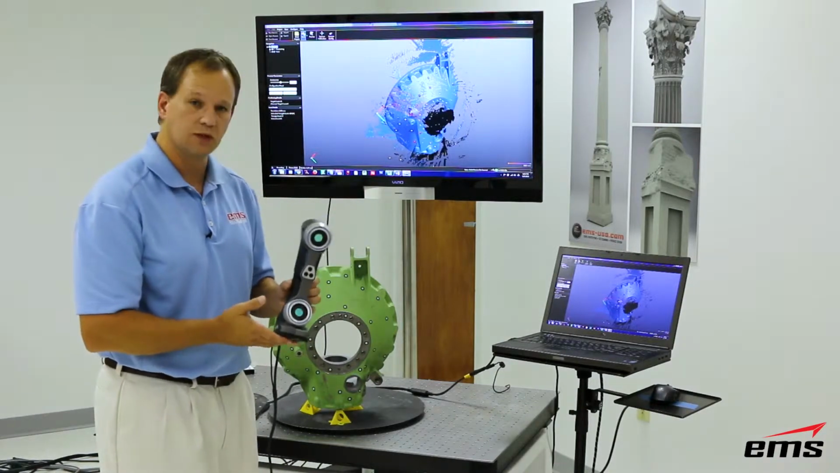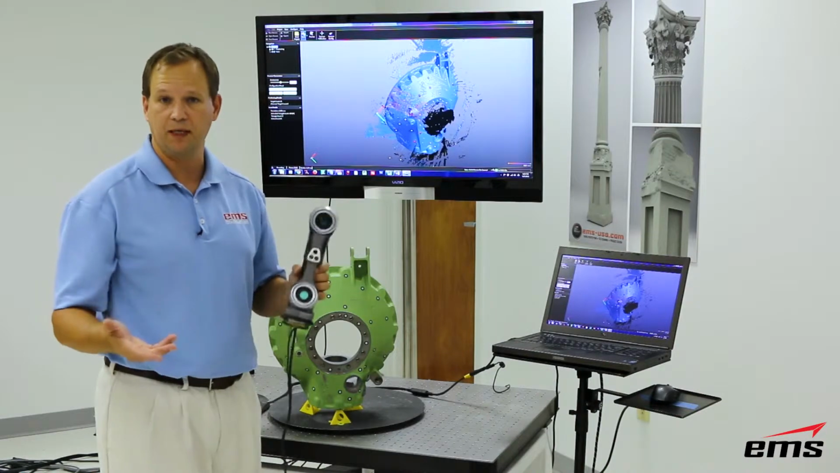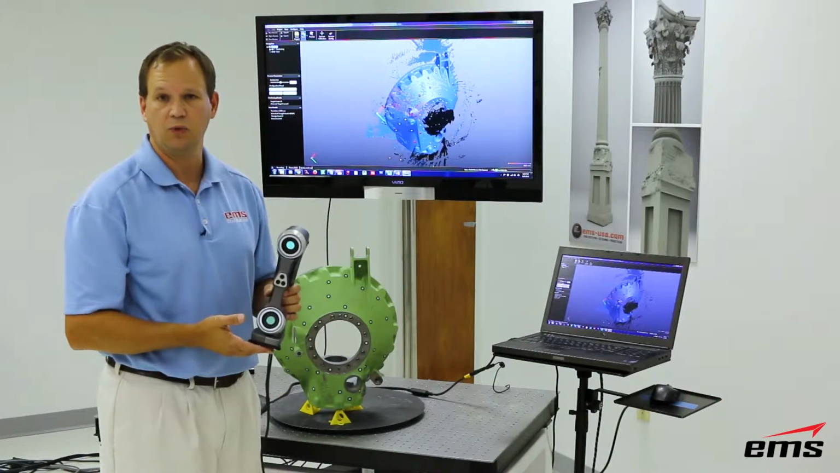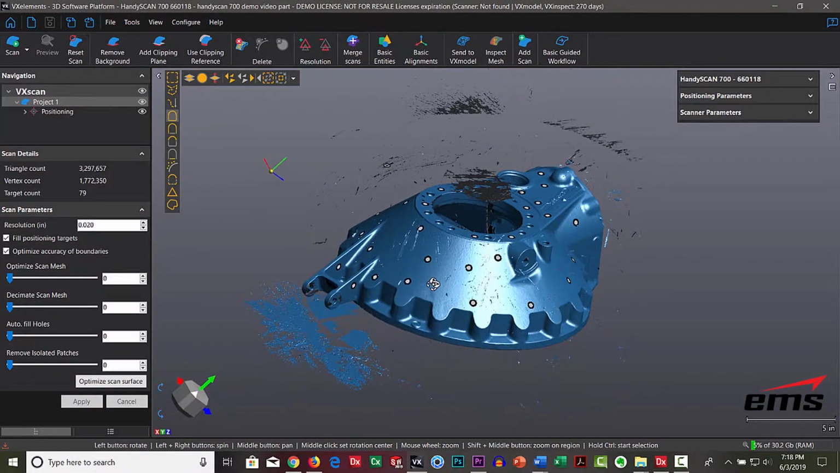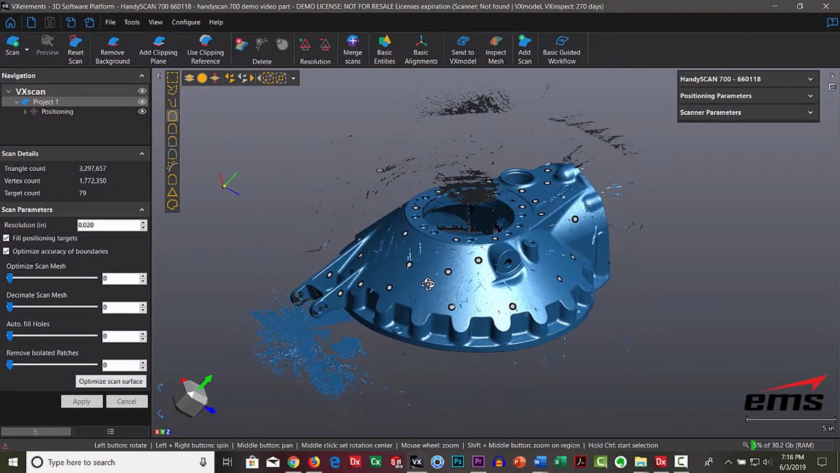So what we'll do next is we'll go into the software, we'll actually look at the scan data, show you how to clean it up and get it ready for downstream applications like inspection or reverse engineering or some other process we may want to do. Okay, once we're done scanning, we typically want to do some cleanup before we send it down to applications for reverse engineering or inspection. So for example, we have all that scatter data, we'd like to get rid of that, maybe optimize the mesh, fill some holes, things like that.